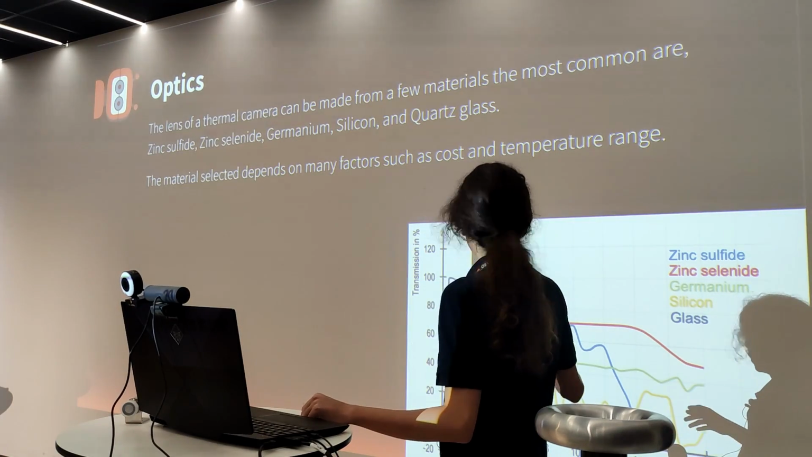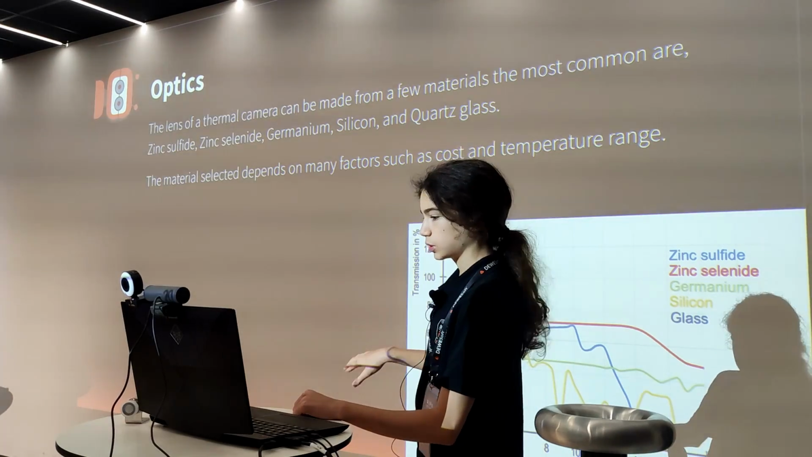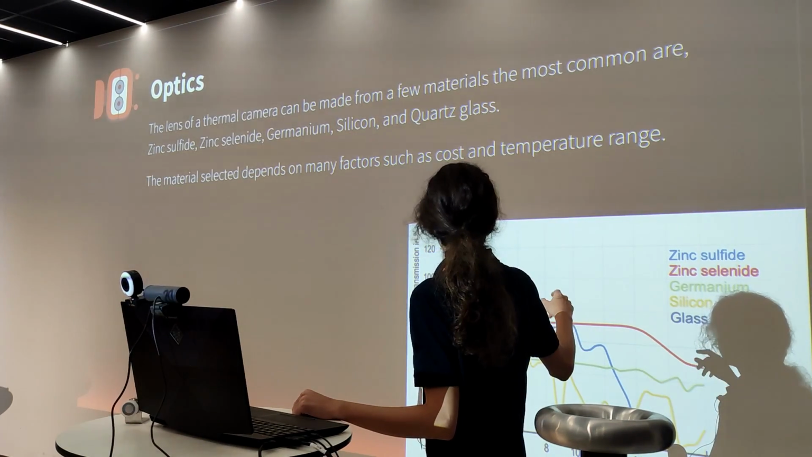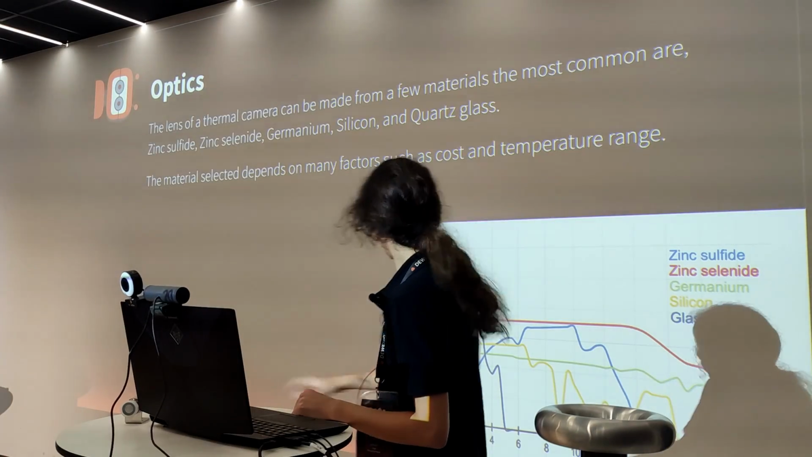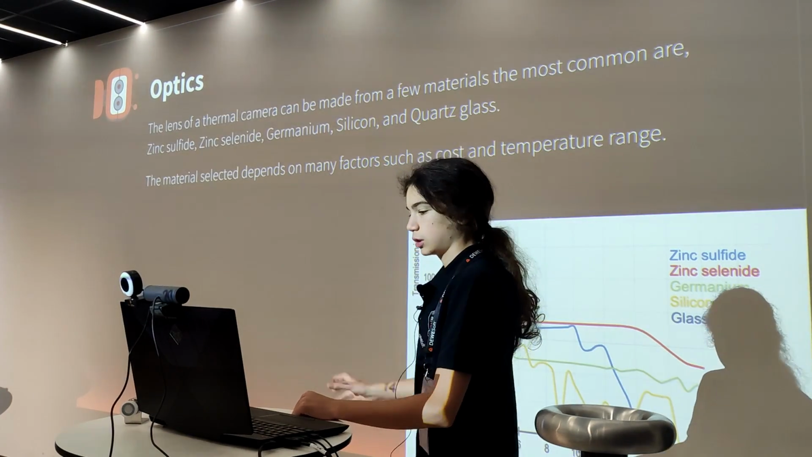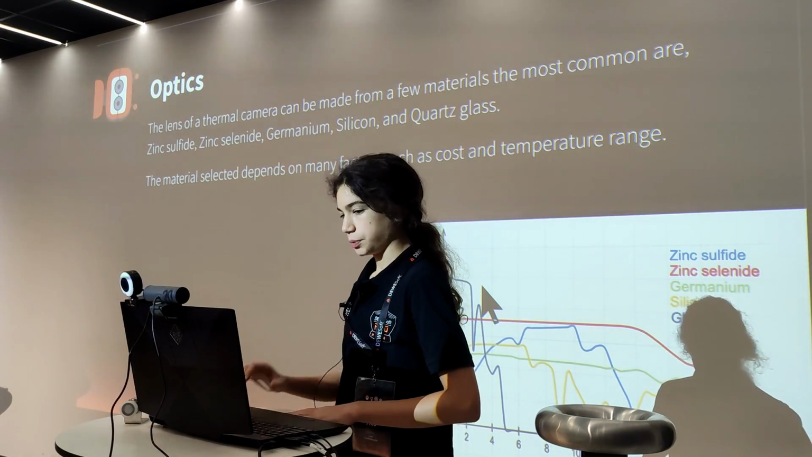So you can see that a good one is zinc selenide, and germanium is also good, because it's also important that transmissivity is quite flat. While, for example, here glass, which is on the top, drastically loses transmissivity at bigger wavelengths. It's important to select the right optics.